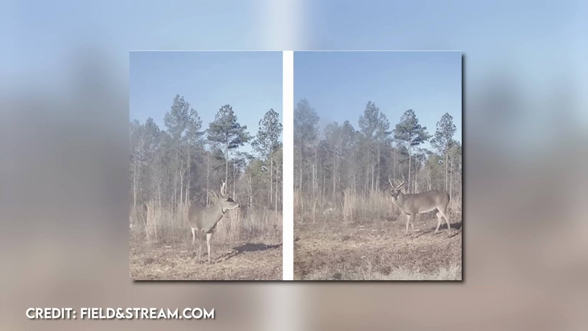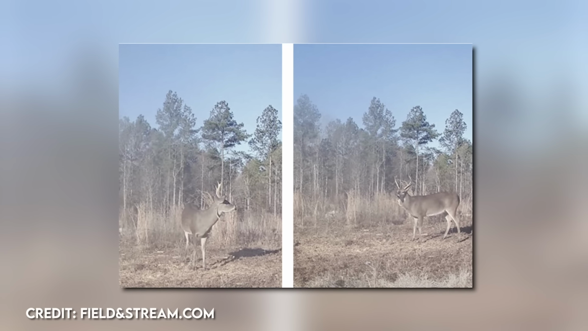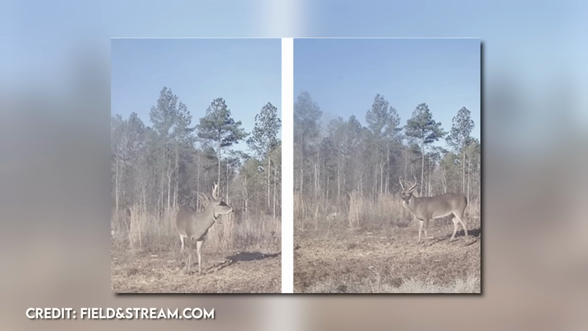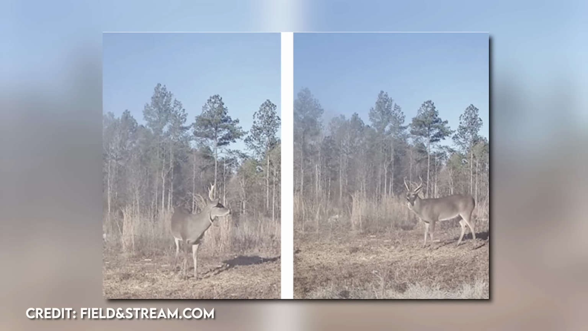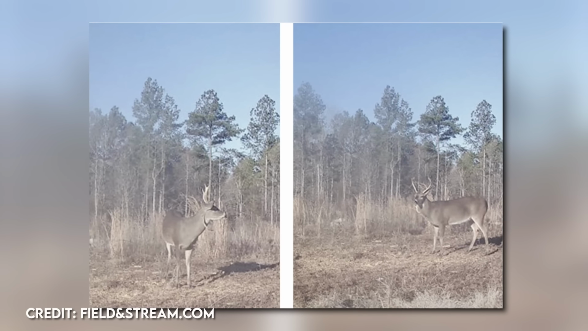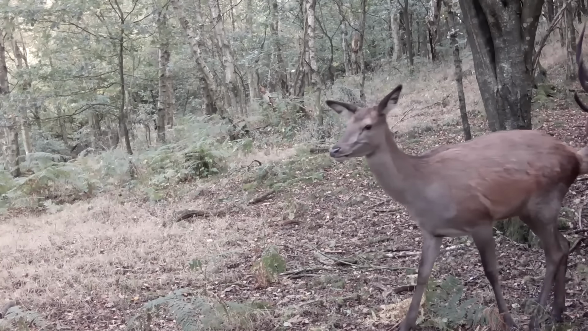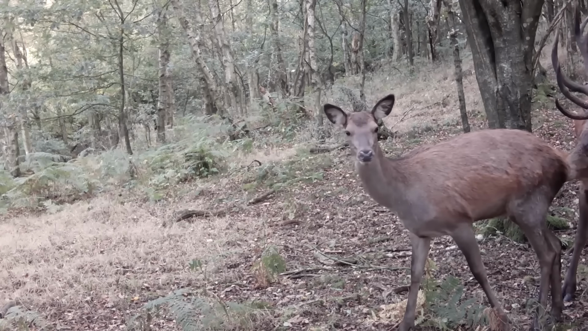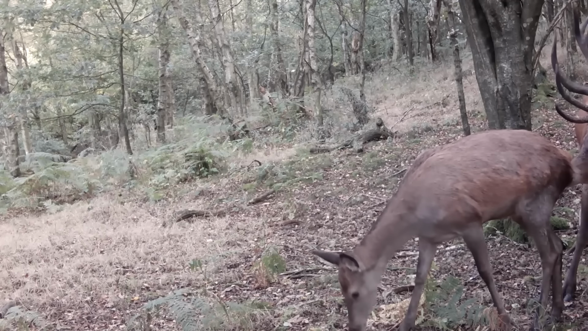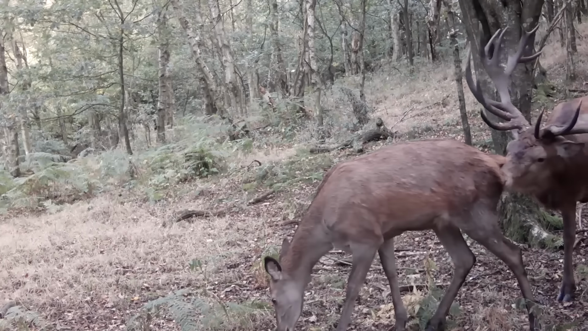Speaking of antlers in the wrong places, a deer caught on a trail camera has been captured with an antler stuck in its neck. The footage shows the deer moving around with the antler protruding from its neck, seemingly unbothered by it. This type of phenomenon is called cross-browsing, where bucks during rut engage in intense fights and one of them can get their antler stuck in another's flesh.